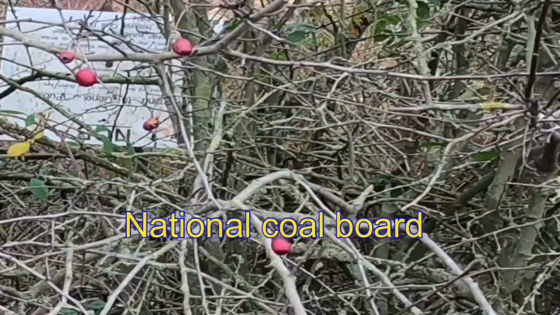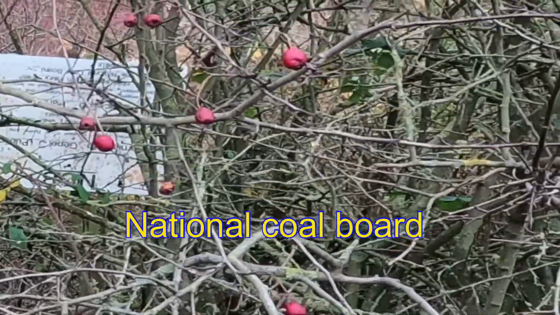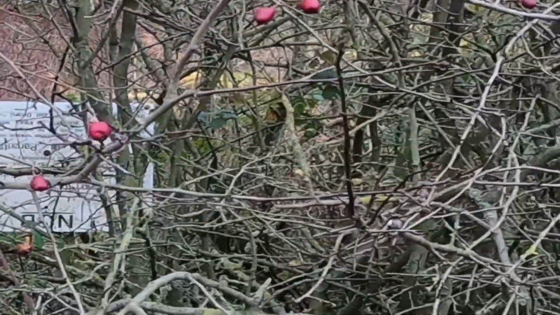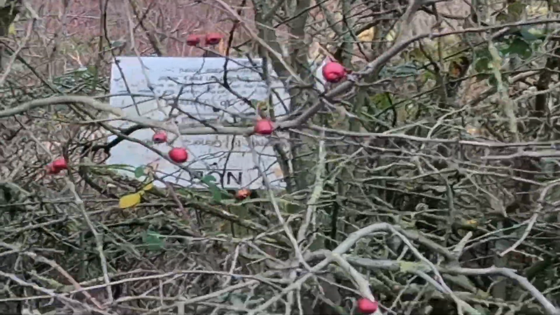Alright. That's an old railway line sign. So I can't see what it says properly.